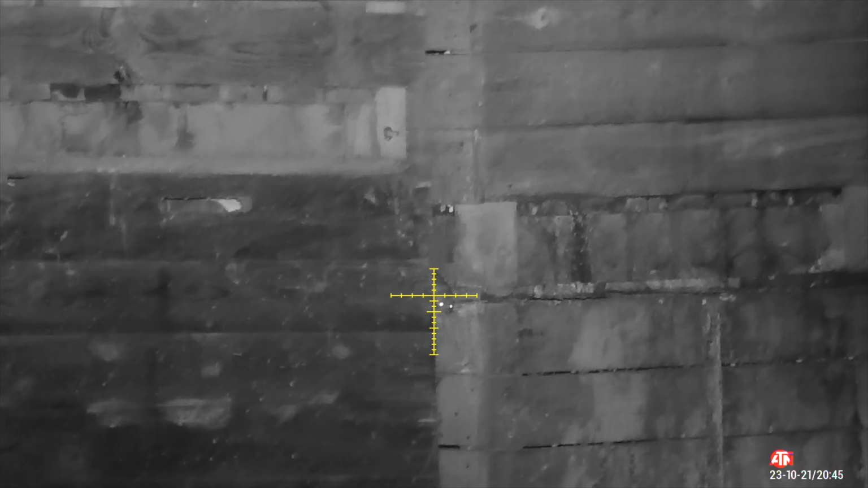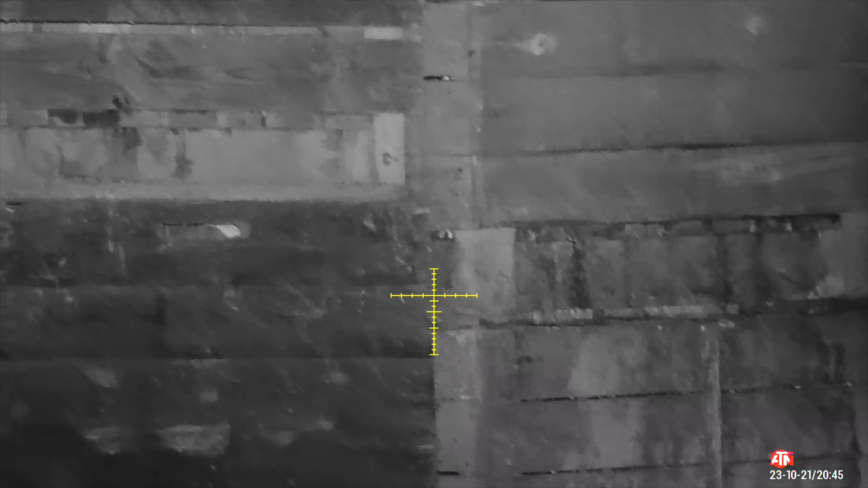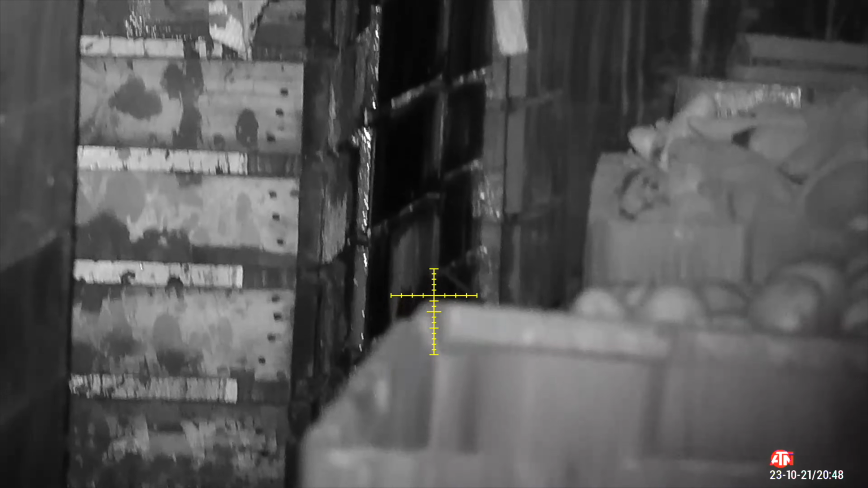There's two there. It was. I think I might have just scored 2 for 1.